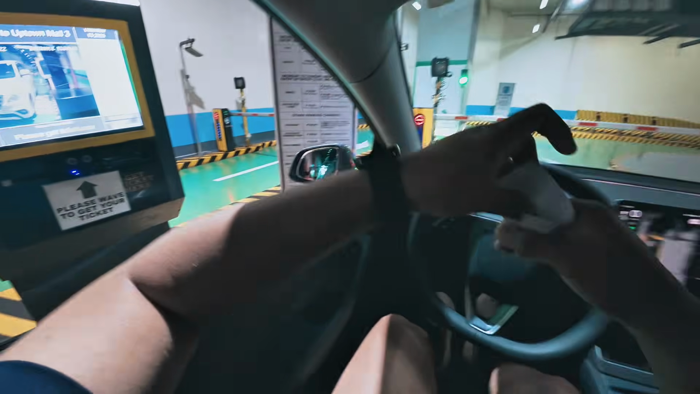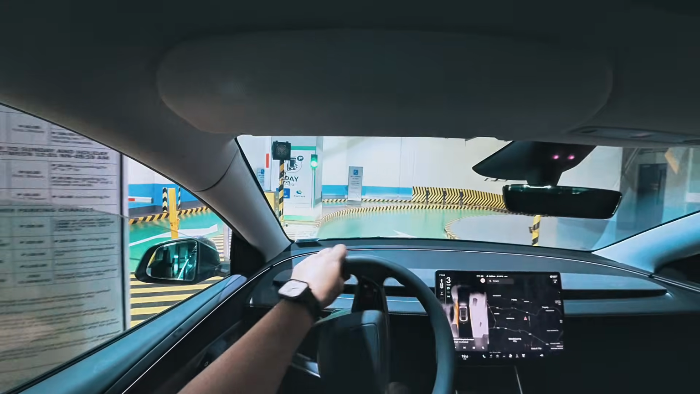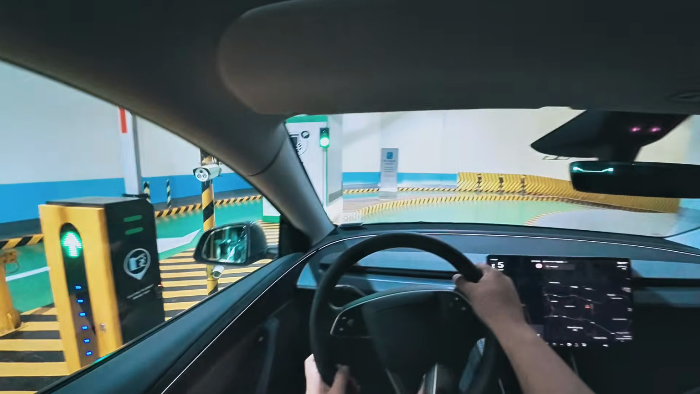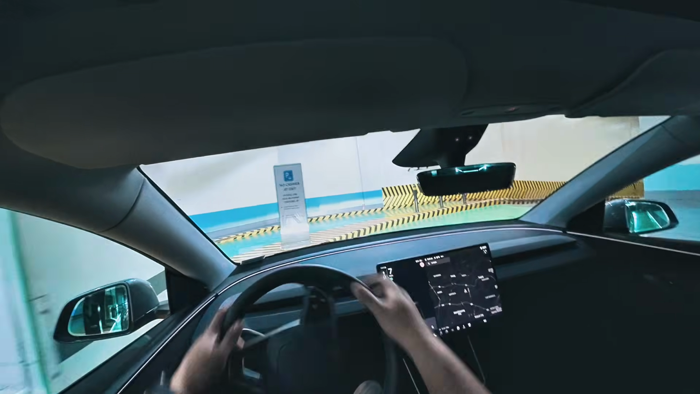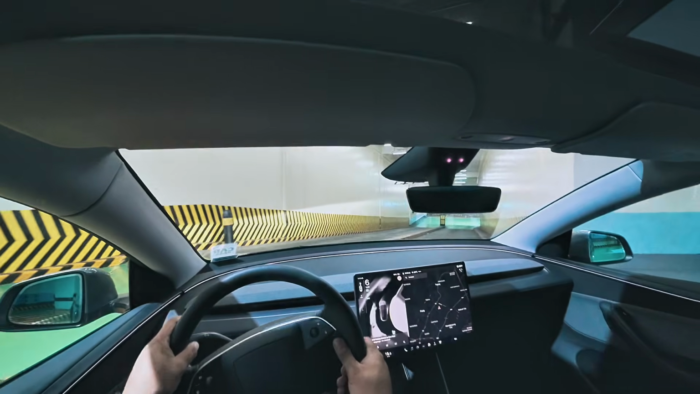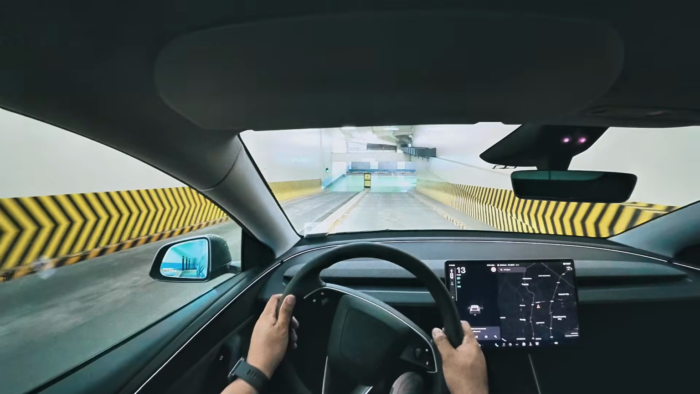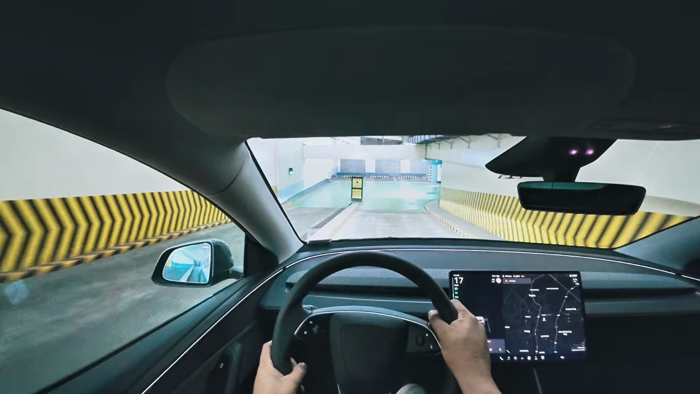There we go. And there's one right here at the Uptown Mall in BGC. Not just one, you got 6 right here, Uptown Mall in BGC. Let me show you exactly how easy it is to charge right there. So we're heading there right now.